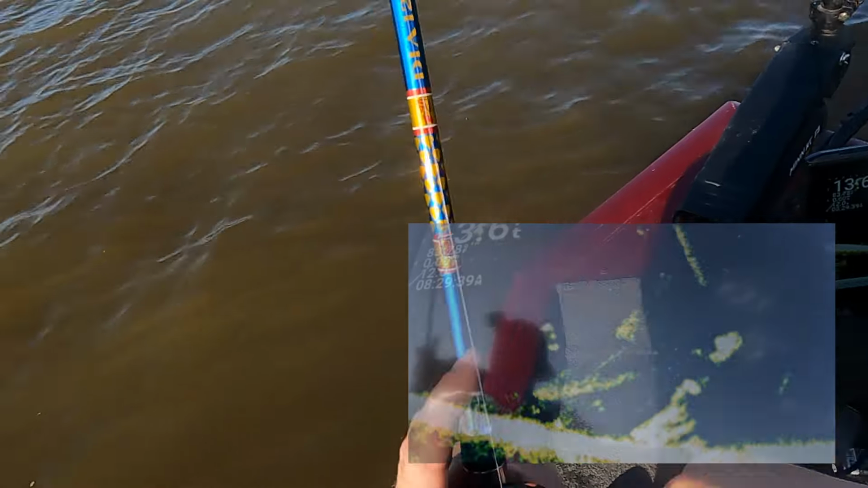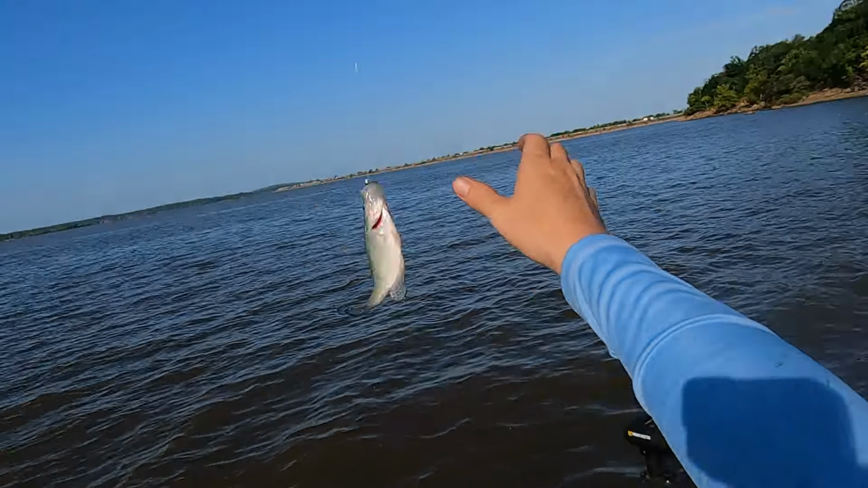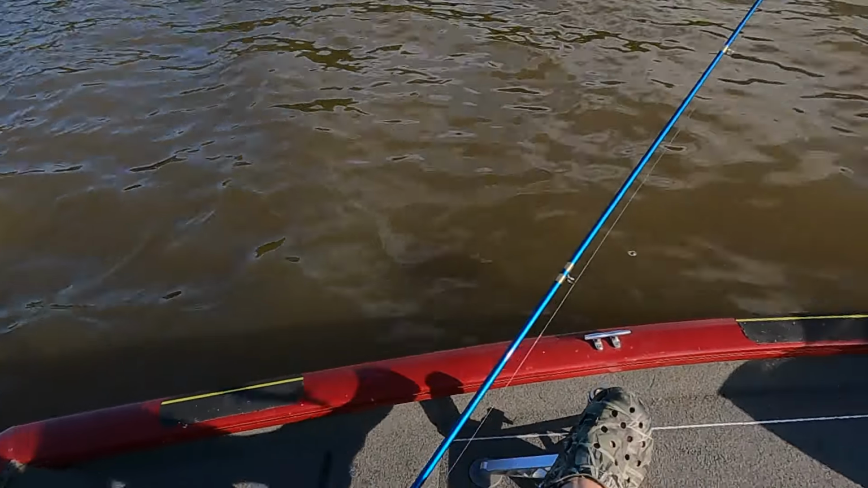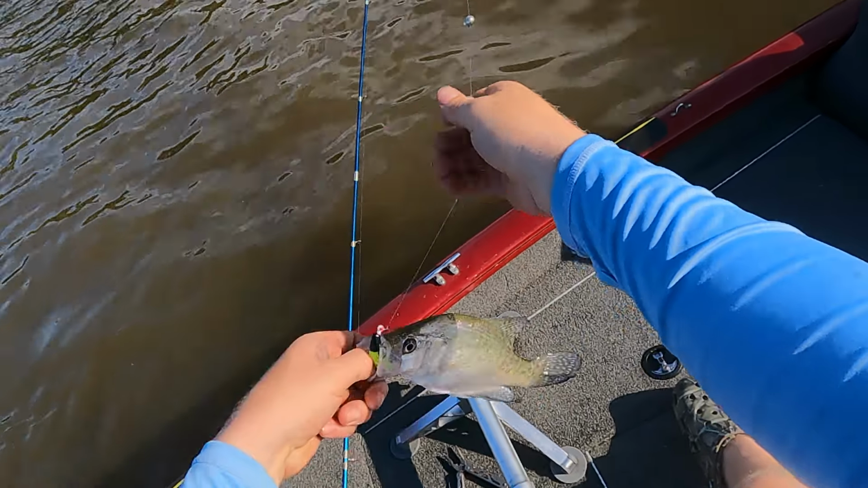Yes, I got another one. Keeper. Oh yeah, come over here. Changed the color up. Gave him something new, a little blackened chartreuse. He ate it. Not a giant.